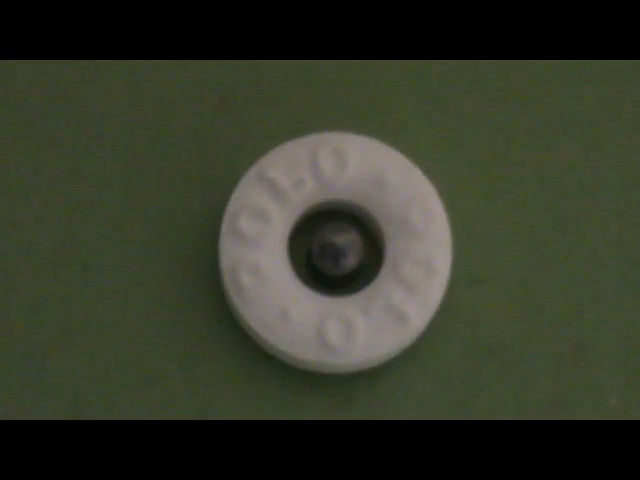Right, I've put one of the polo mints now on a piece of green card. As I zoom in slowly, hopefully keeping it in focus for you, you'll see an RWS Superfield .177 pellet stood up on its skirt in the centre of the hole. Now what you will notice is there's around about 2 millimetres of clearance from the edge of the pellet to the inner wall of the polo mint.